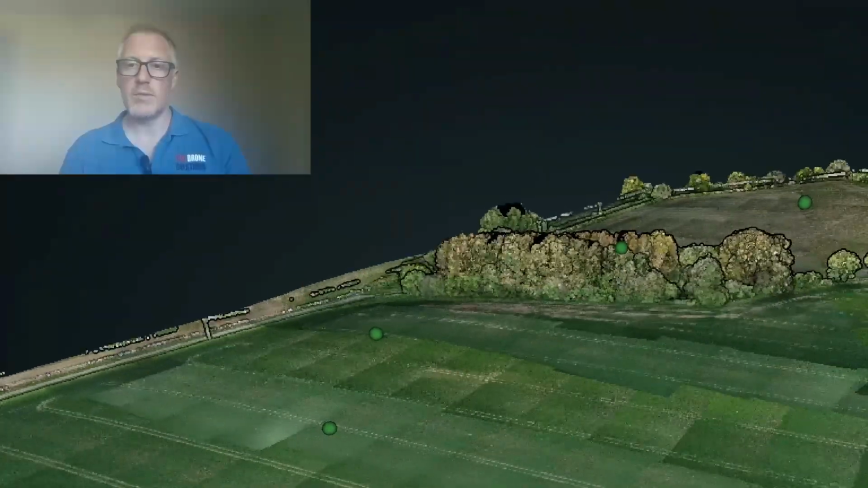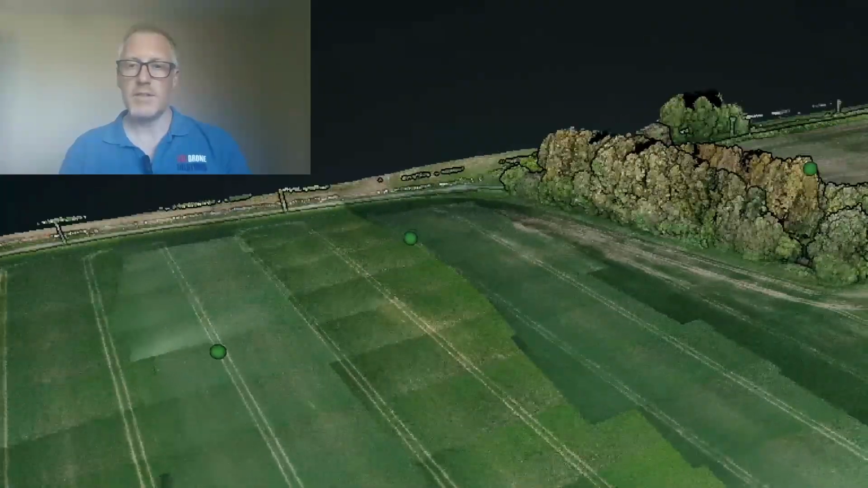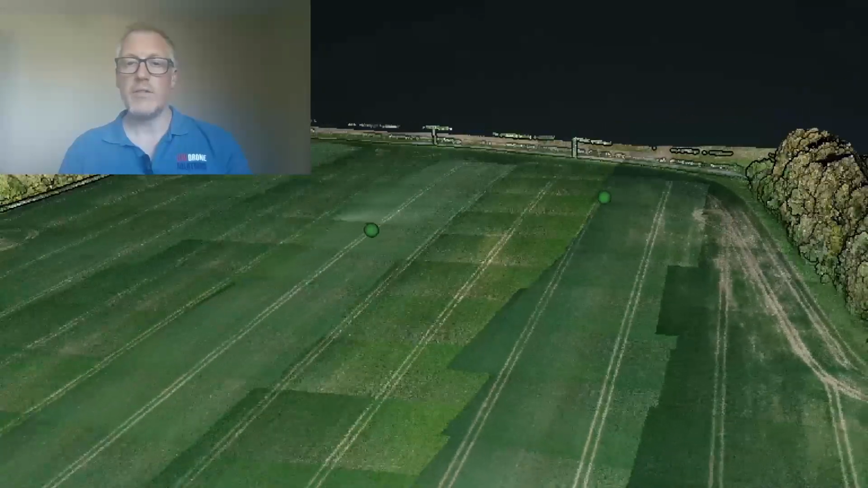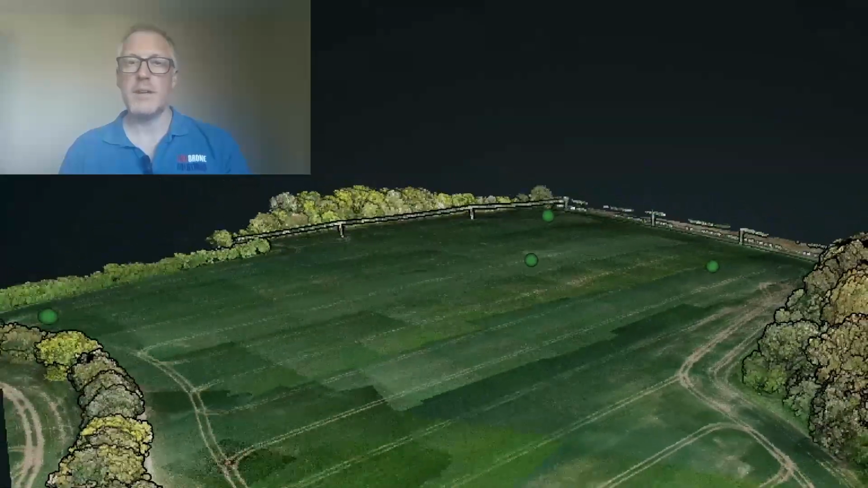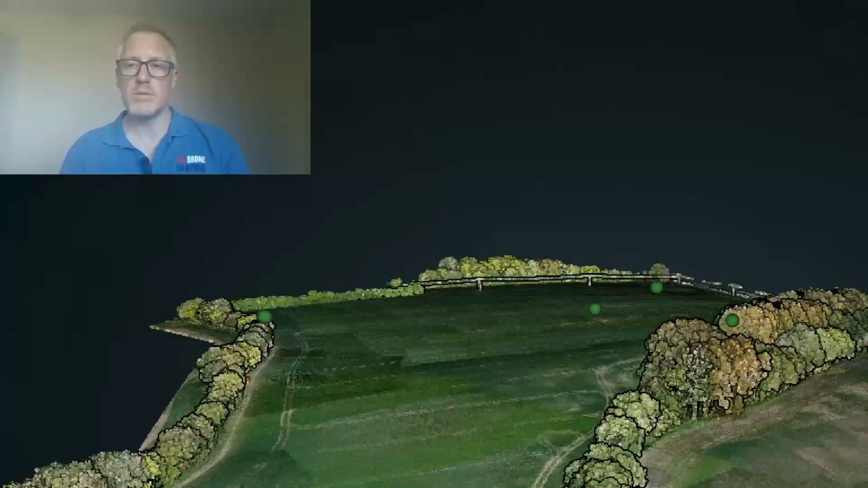Right, this is the point cloud which we created earlier today in Bishop's Stortford. As you can see, the level of detail is amazing. We're looking at around 800 points per square metre that have been measured here. This will be confirmed in the accuracy report, which the client will receive along with their CAD and GIS deliverables.